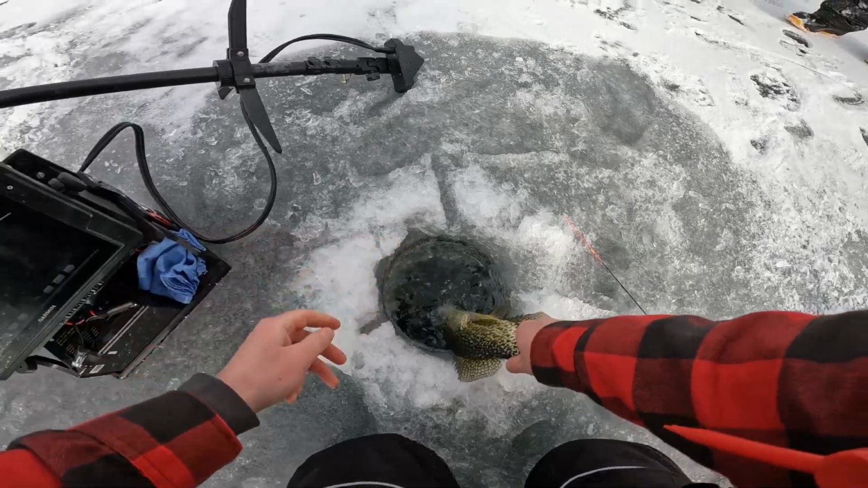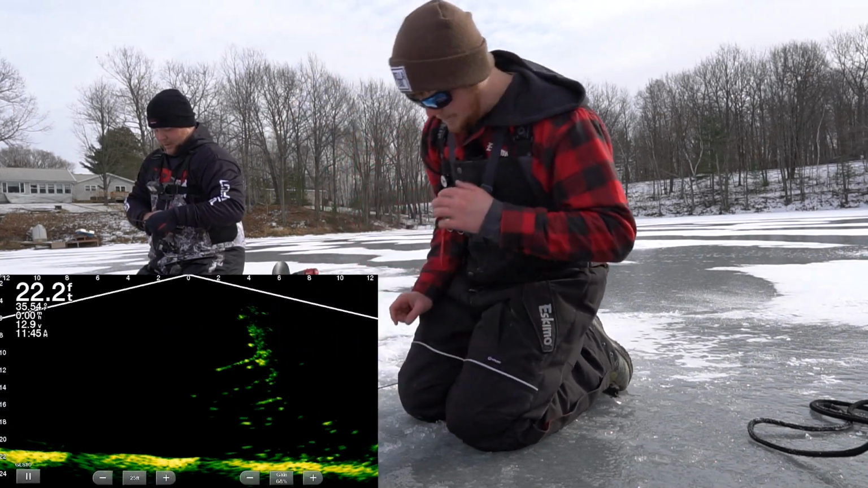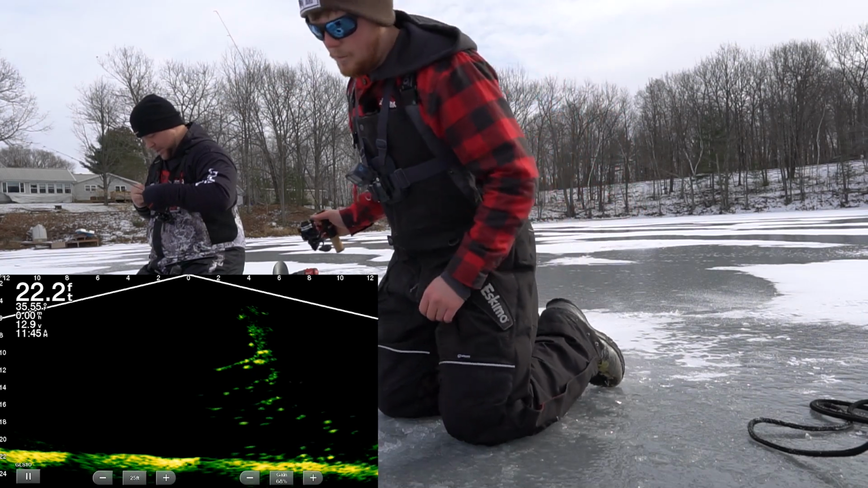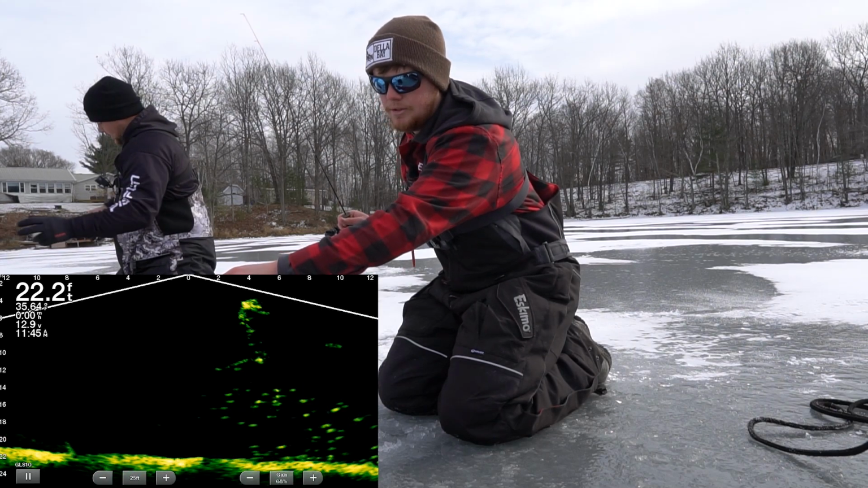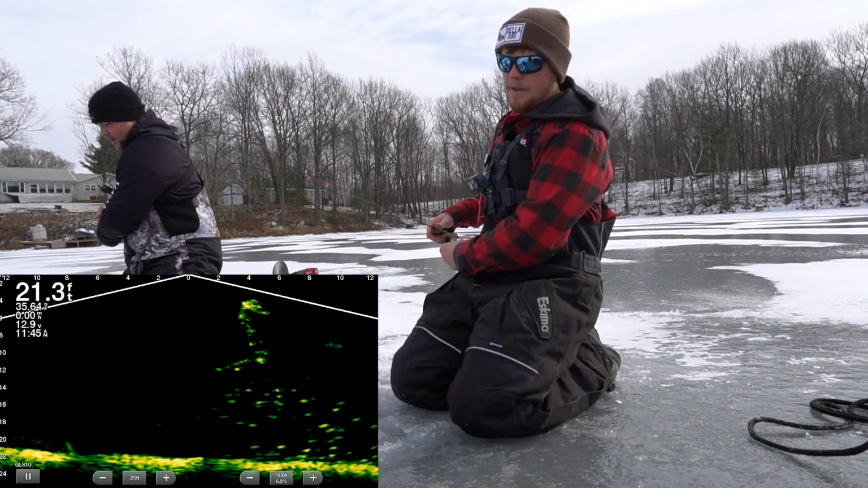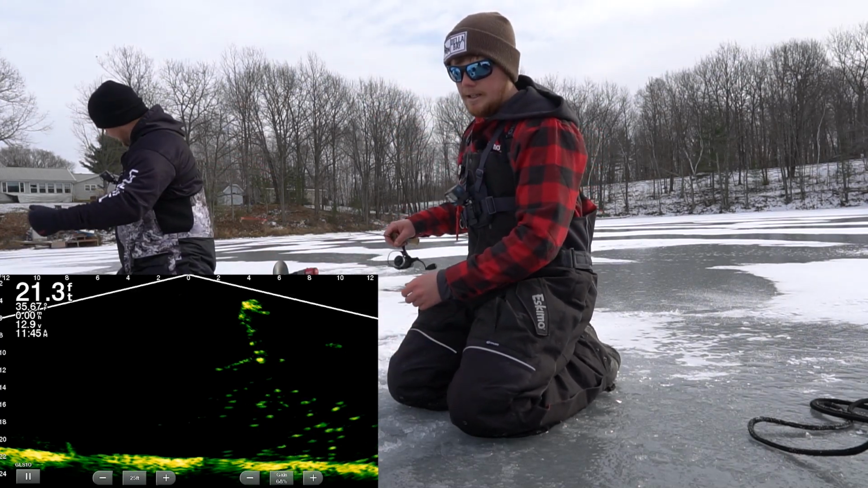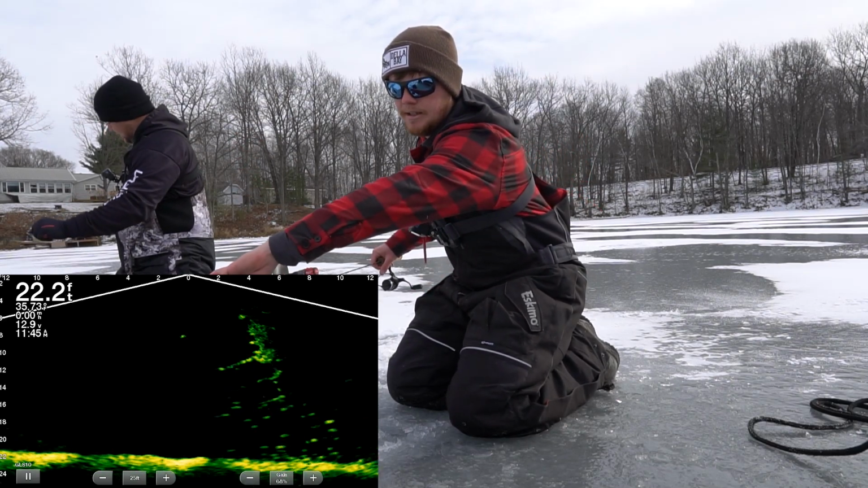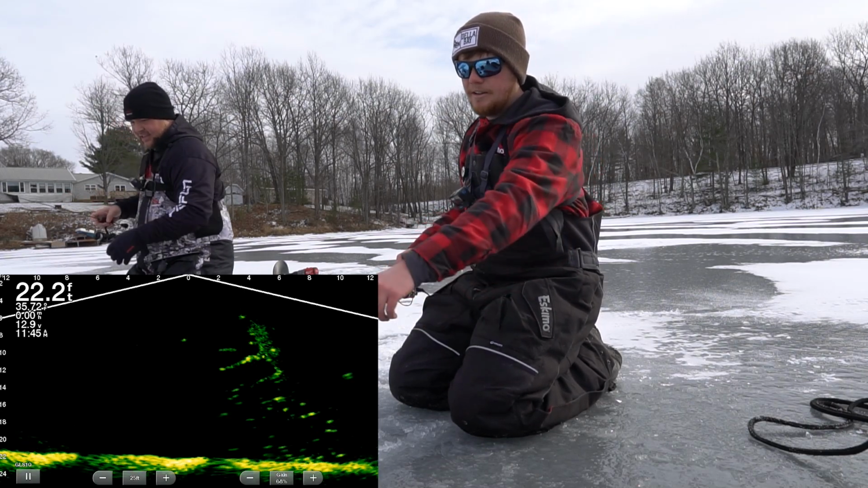Get my camera kind of set up a little bit now that we found them here. A few moments later. So now you guys are seeing what I'm seeing. This is an awesome way to fish. You guys can see that tree and those fish are just loaded on top of that tree. I'm actually about 4 feet away from it. Jason's probably closer to being on it. I'm gonna drop down. You guys will see my jig here in a second. Right there it is. And if I just jig it here, you'll see that crappie on the right.